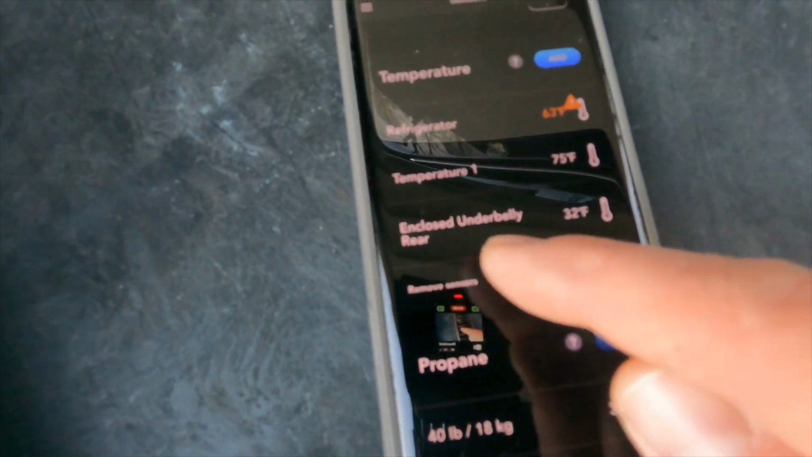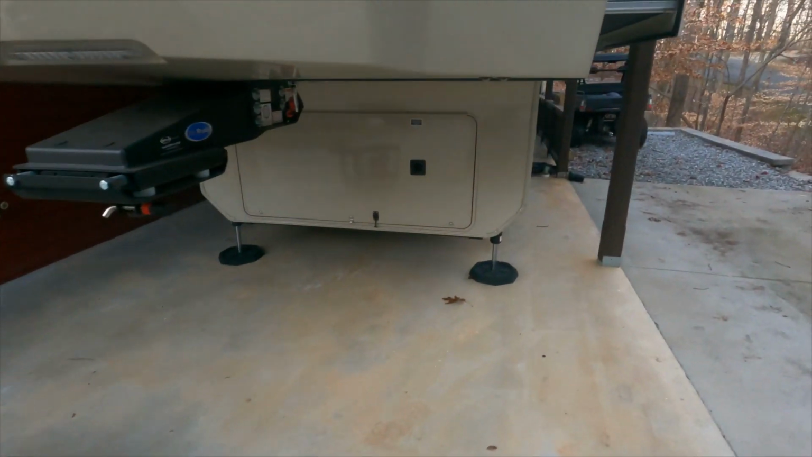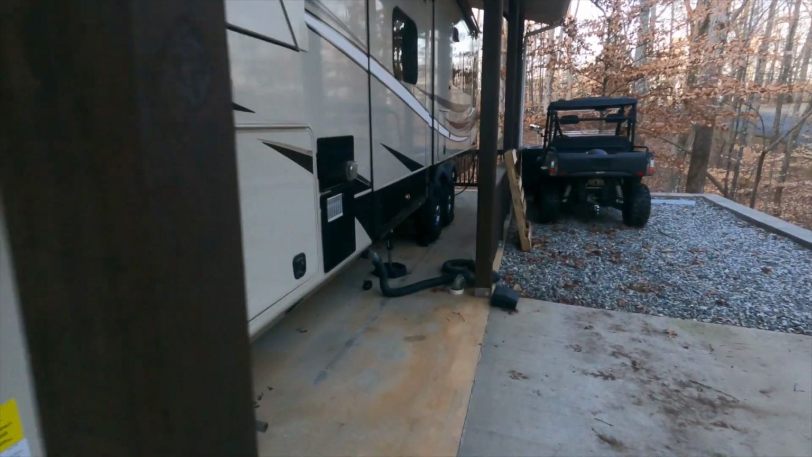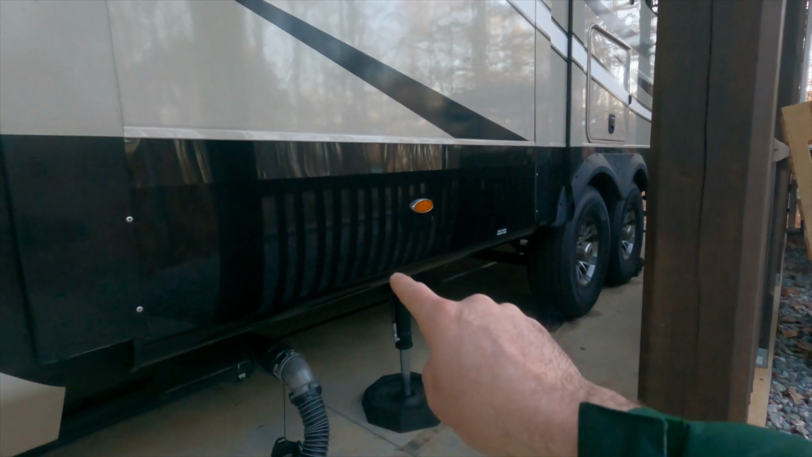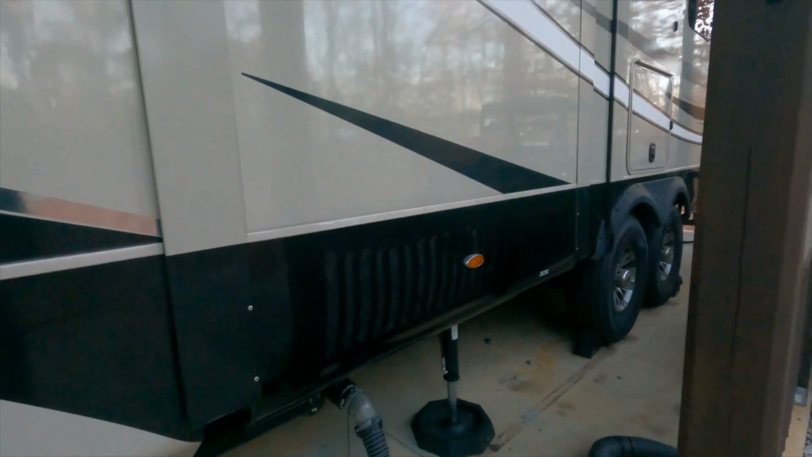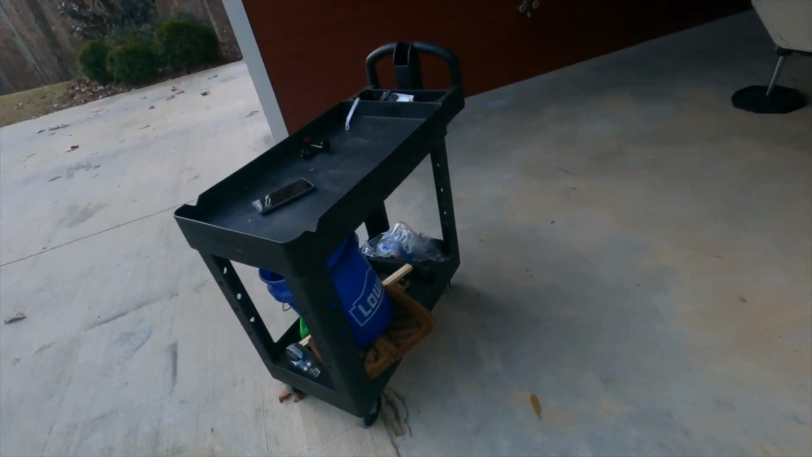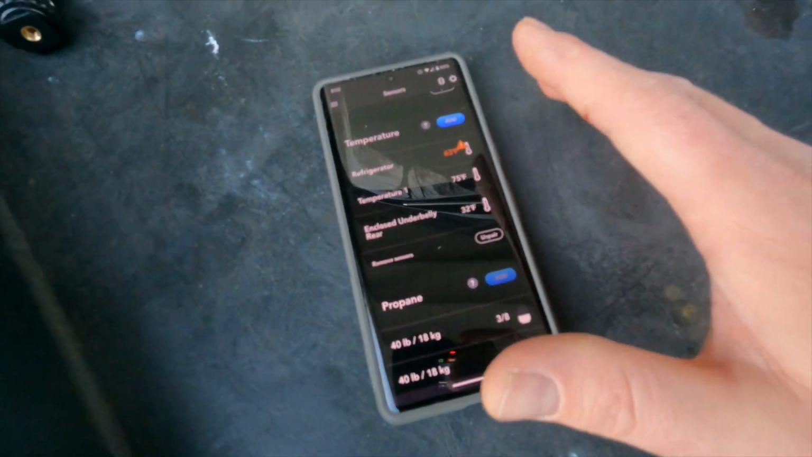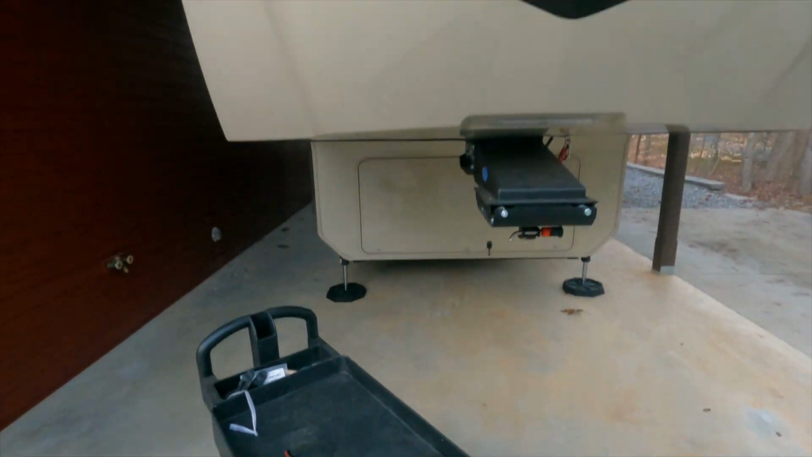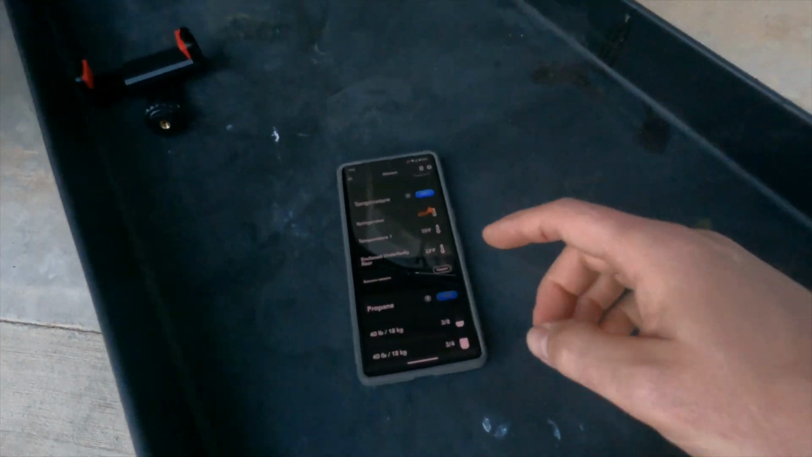But then check out this one here, enclosed underbelly rear, and that one is registering 32 degrees. Now you might be wondering, where is that sensor? It is about right here in the main I-beam section, right behind this I-beam essentially, really where it's most vulnerable, right on the edge of that I-beam. And so it's registering 32, which is kind of abnormal for me. I mean, I have never had the RV not winterized in temperatures this cold. So to see 32 registering on that one temperature sensor is kind of unusual for me.